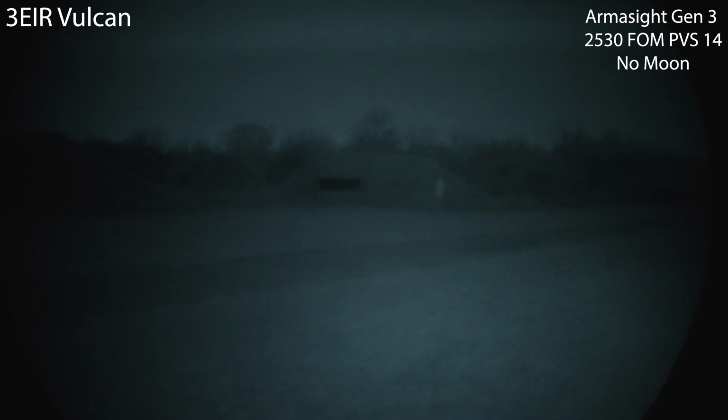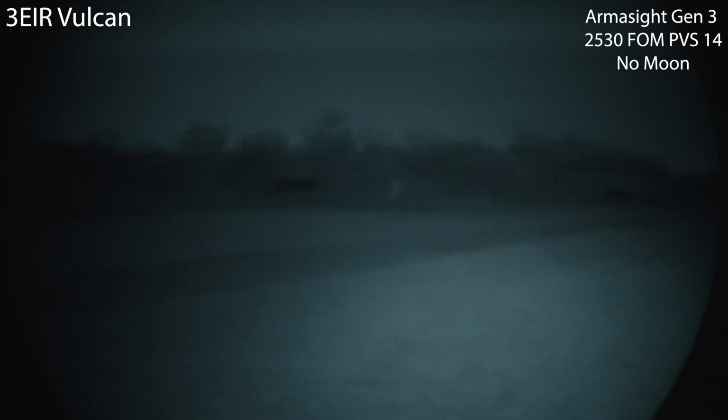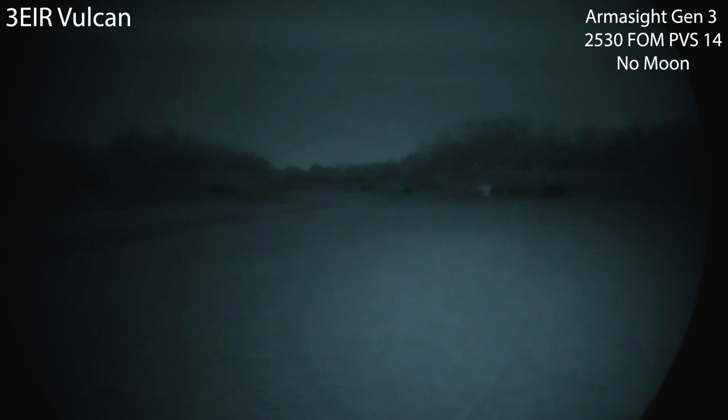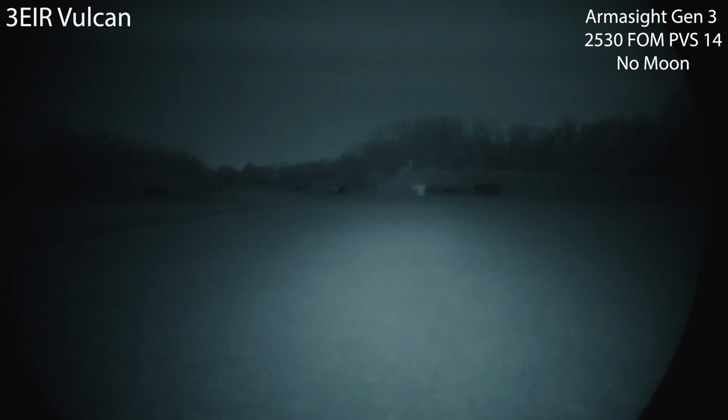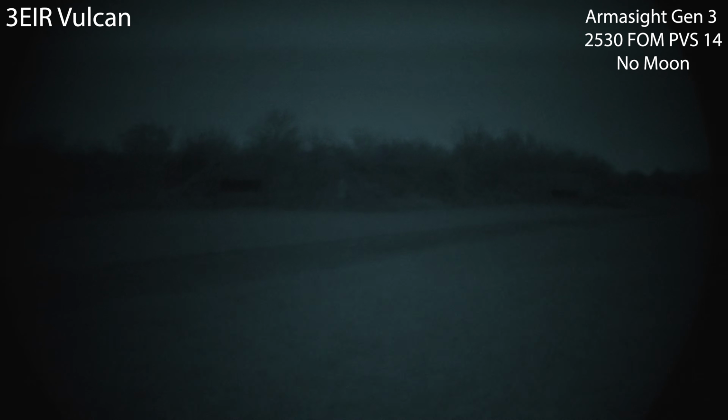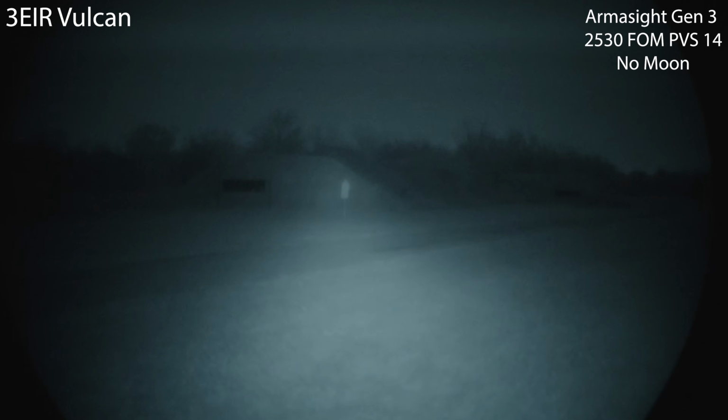Let's go ahead and put the diffuser on this. And not too bad. Diffuser drops off by about 100 yards. You get a little bit, definitely not a whole lot to offer beyond that. So it's really for the closer ranges. So here's nothing. And here is the Vulcan with the diffuser.